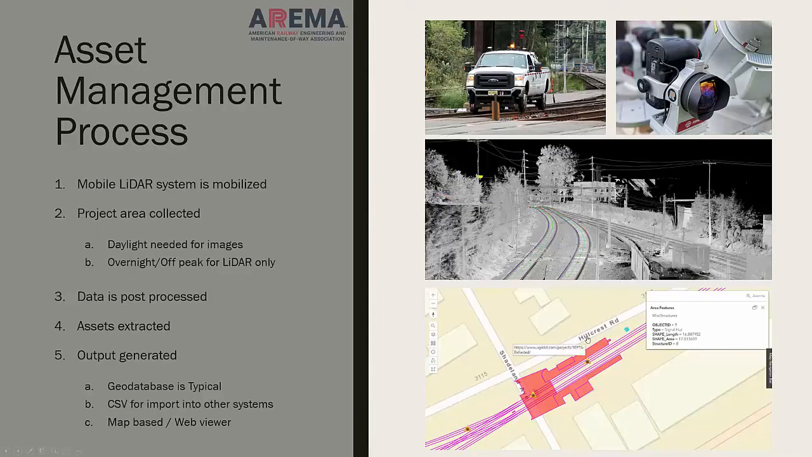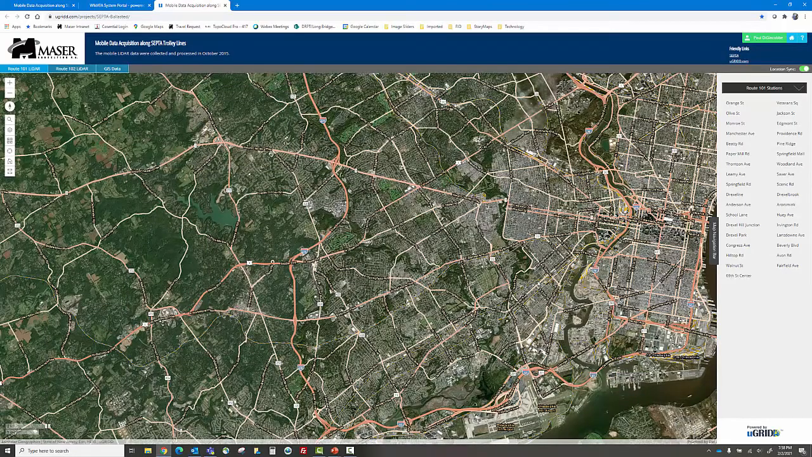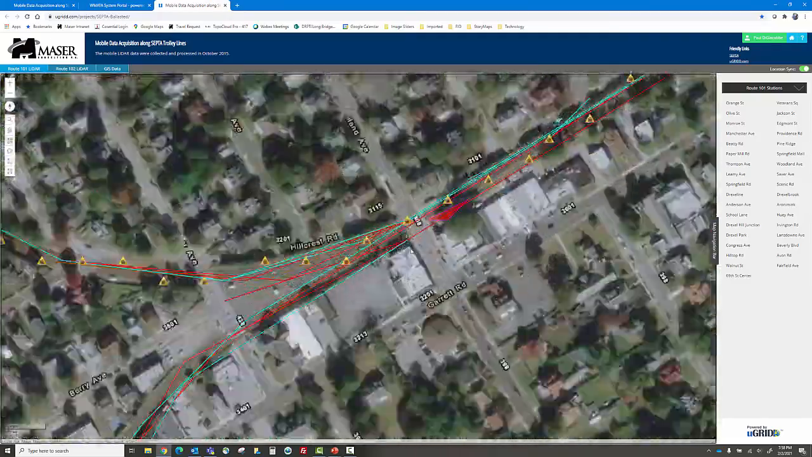The data set, when it's completed, so we talk about making the collection. We have to process all this LiDAR and imagery, and then we start extracting assets. Ultimately, it ends up in a database. This is an example. I'm going to click on a live link for this to show you what this looks like. This is a product called UGrid that we worked with SEPTA in Philadelphia. And really what we're trying to do is just put all the point cloud and asset information into one environment.